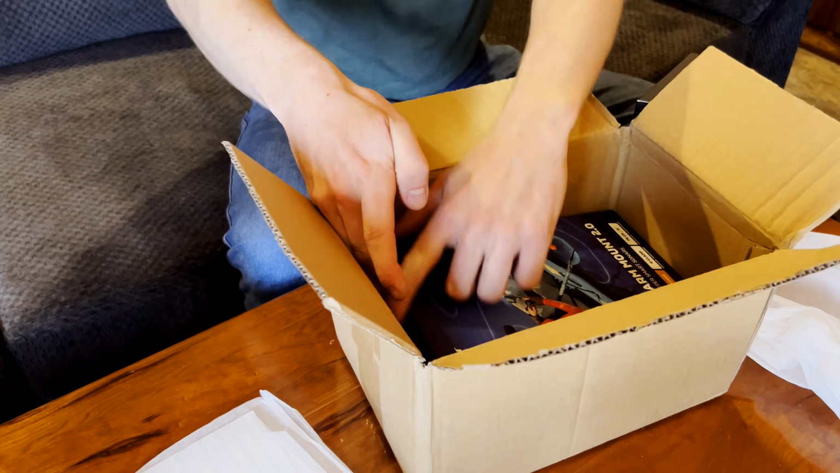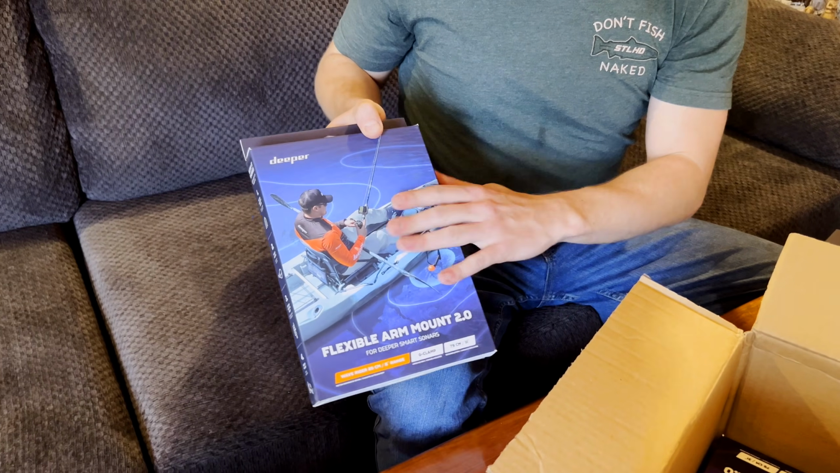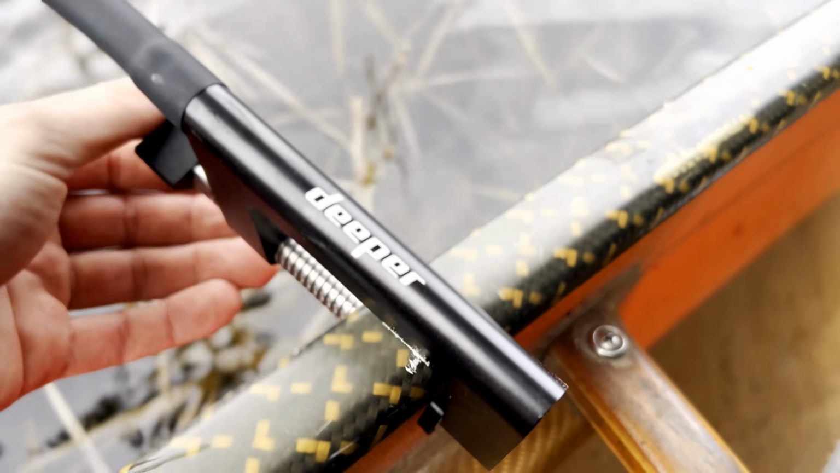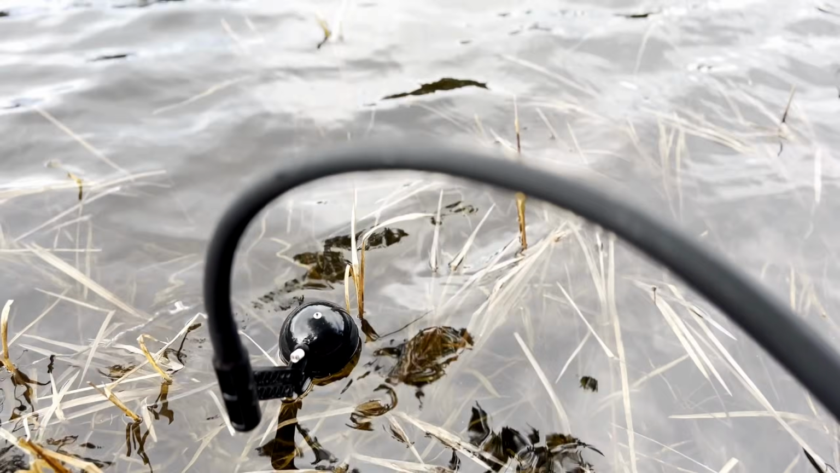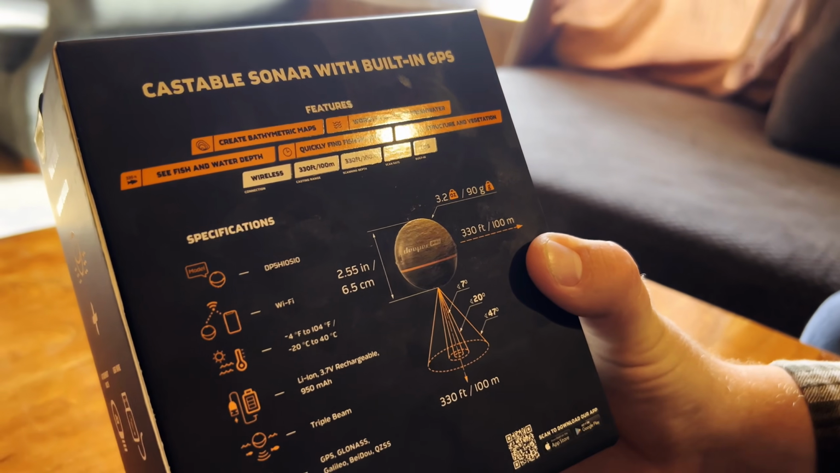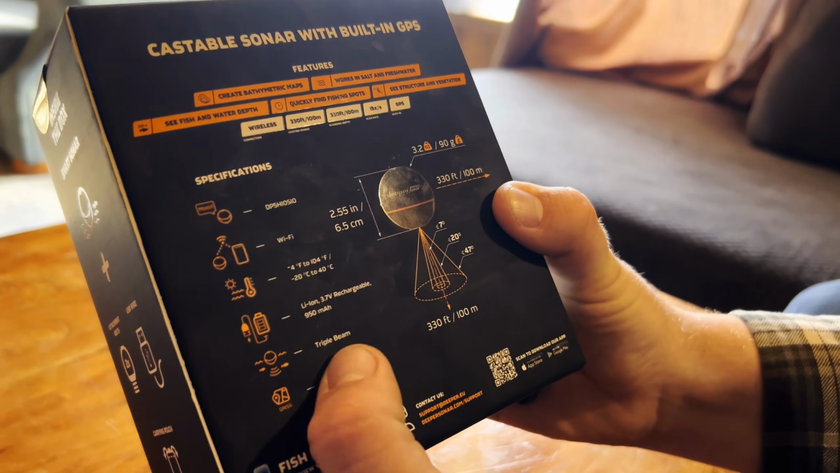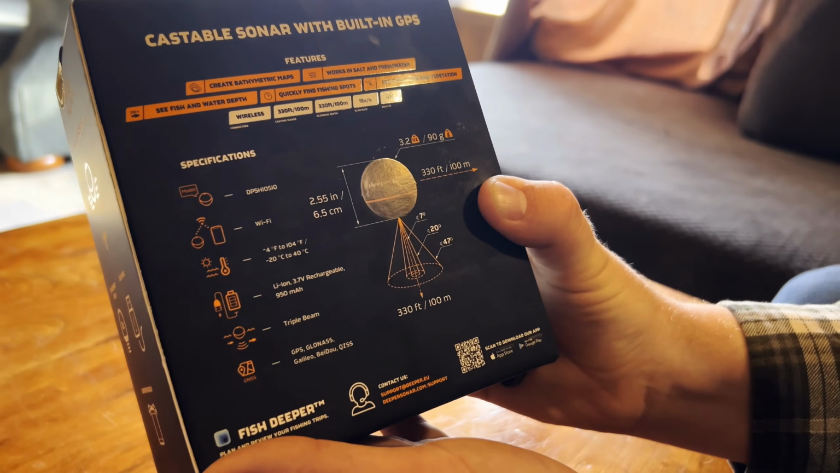So in the box, there's also the flexible arm mount 2.0. This is essentially a mount that's going to hold these fish finders to the canoe so we can troll and have a sonar as we're going. Take a look at the specs on the back. It's Wi-Fi connected to your phone, so the actual display device is your phone. It has a lithium battery, triple beam sonar, GPS location, and it's 3.2 ounces. So that's pretty sweet.